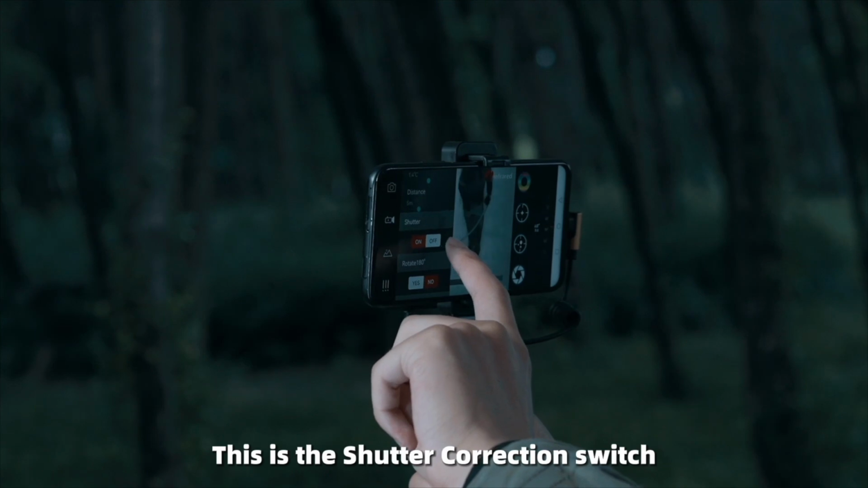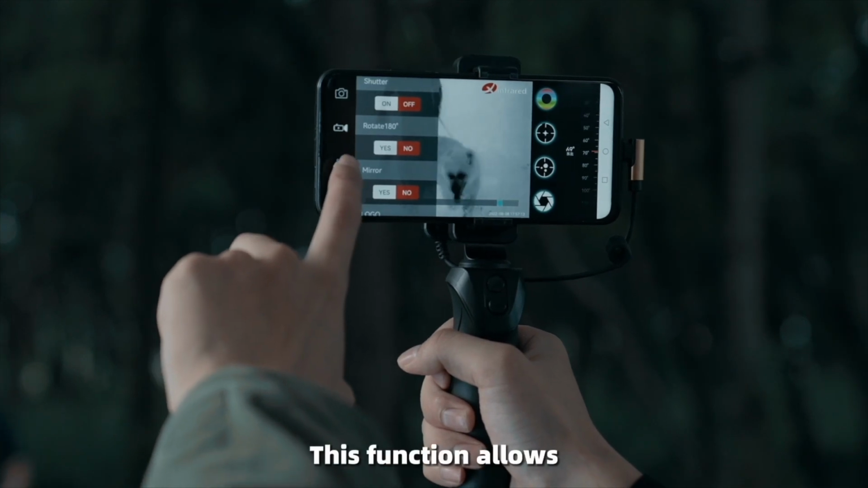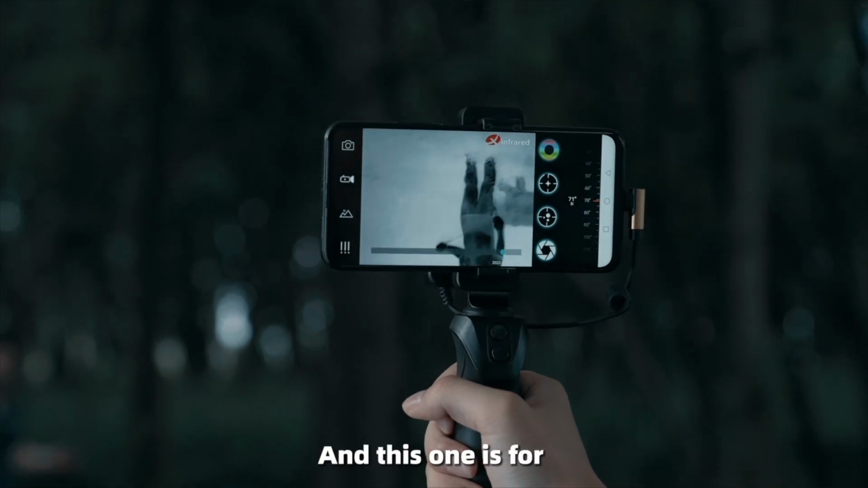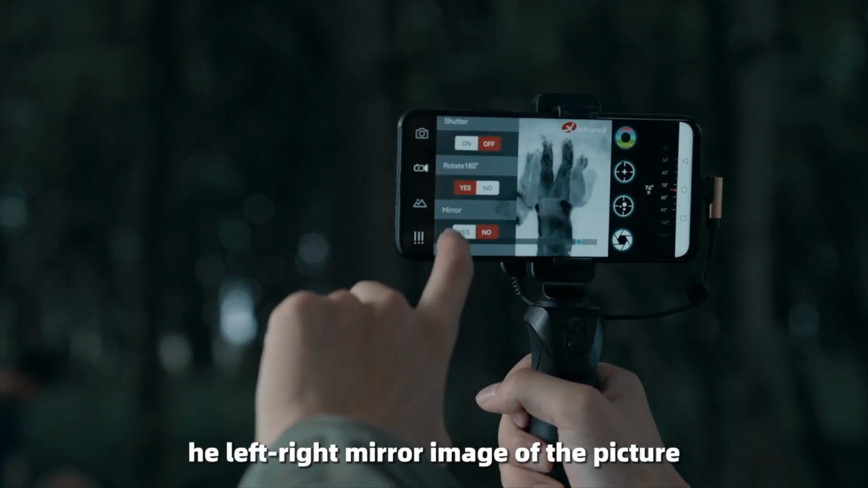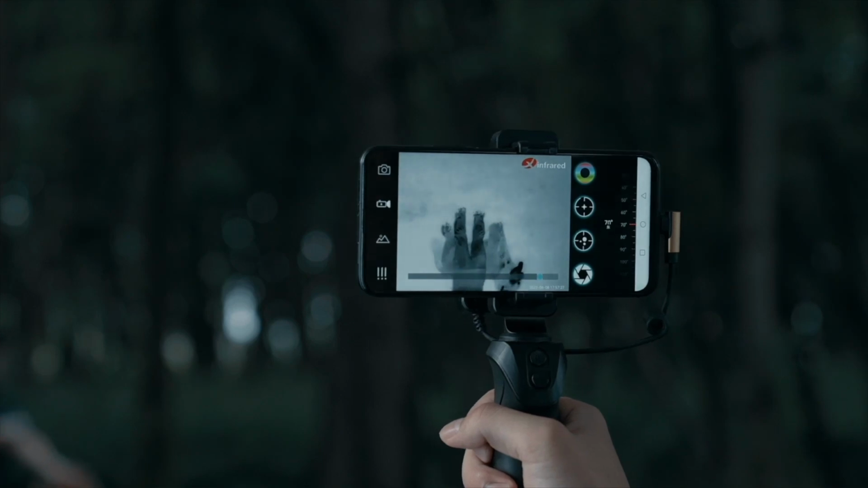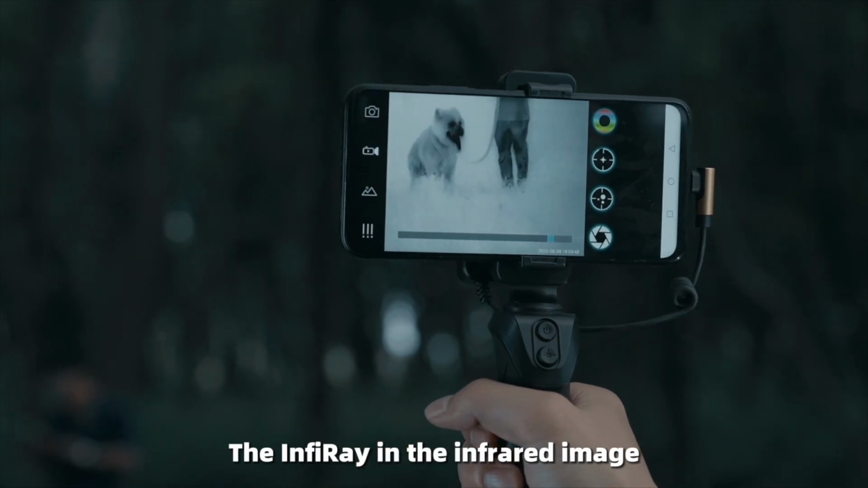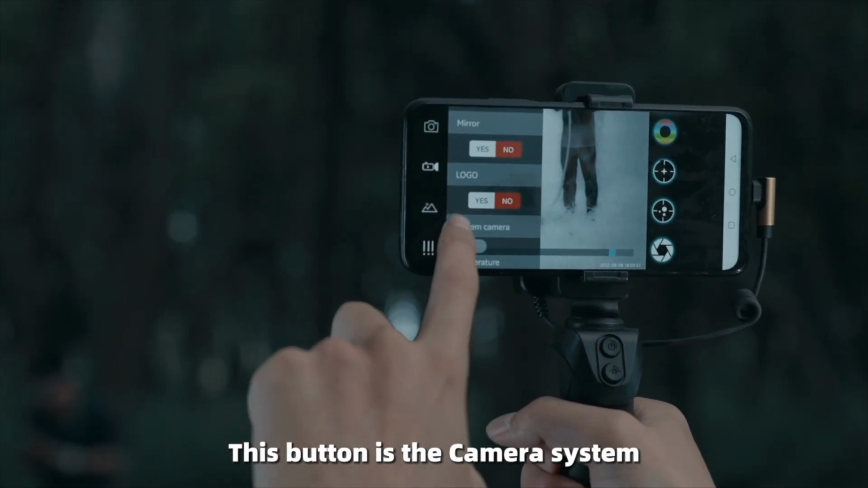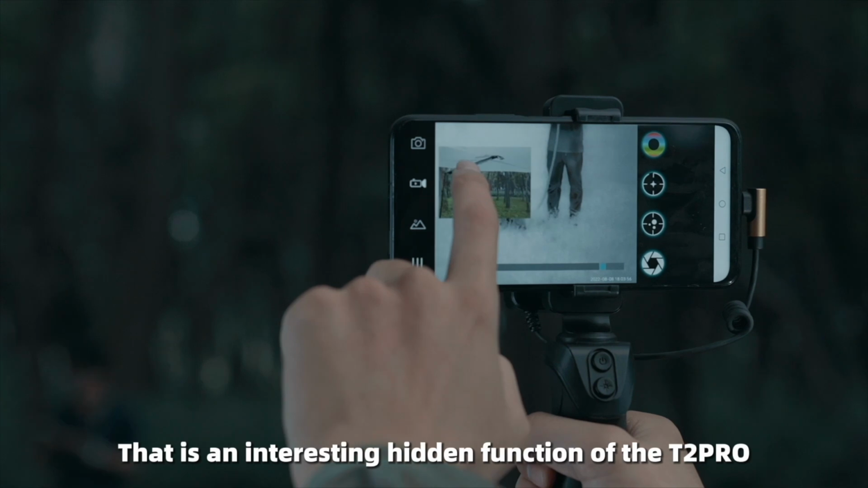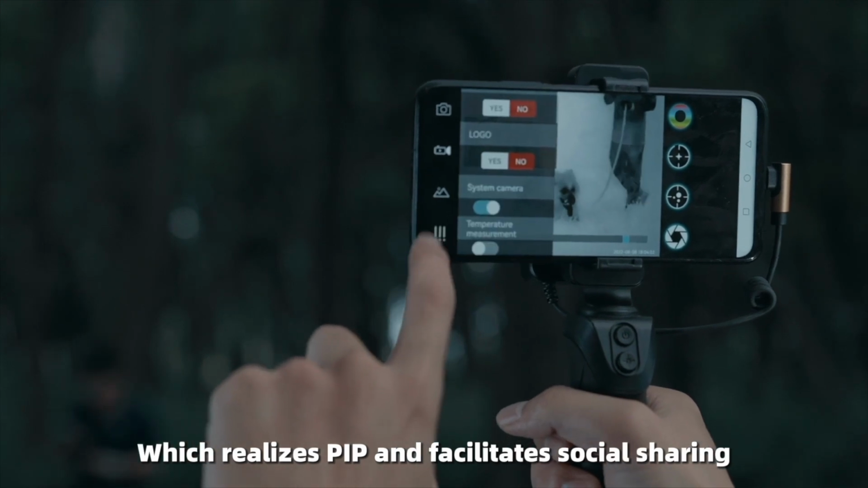This is the shutter correction switch to turn on or off the image correction function. This function concerns the 180-degree rotation of the image, and this concerns the left-right mirror image of the picture. When you find that the image is reversed, tap these 2 buttons. This is the watermark, which can be used to turn off the infrared in the infrared image. This button is the camera system, which can generate the visible light camera of the system. This is an interesting hidden function of the T2 Pro, which realizes PIP and facilitates social sharing.